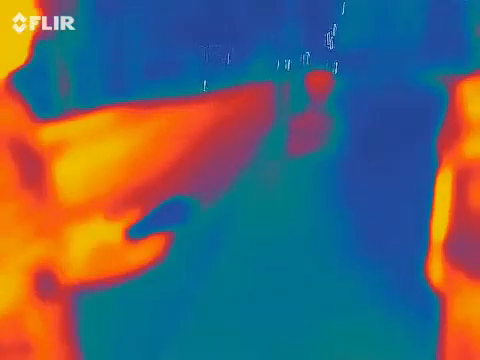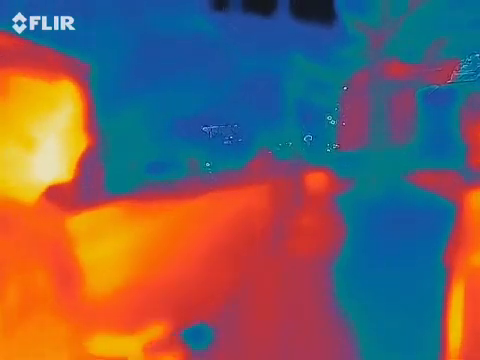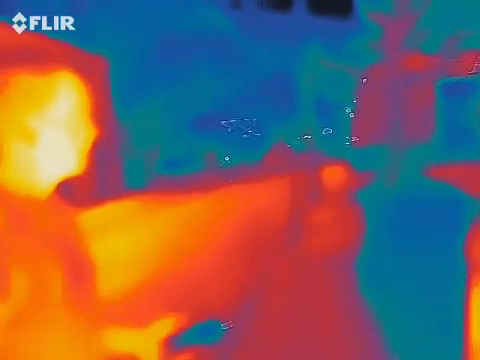Now, unless it's in a pattern, that's the only time I ever worry about it, because a pattern comes from an electronic device. An electronic device is going to give pulses or rhythms of EMF. So a cell phone, because it's sending out a signal to our cell phone towers, is going to constantly send out a signal. So it's going to look like a rhythm: 2.5, 0.1, 2.5, 0.1, 2.5, 0.1. That's what it's going to look like.